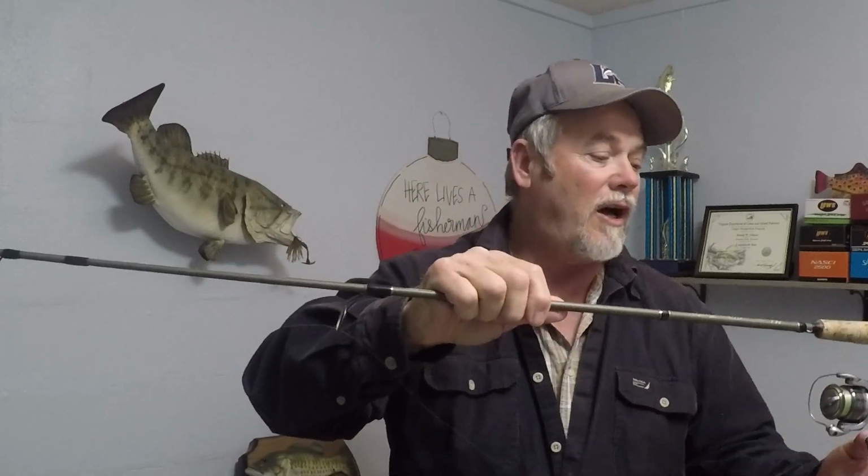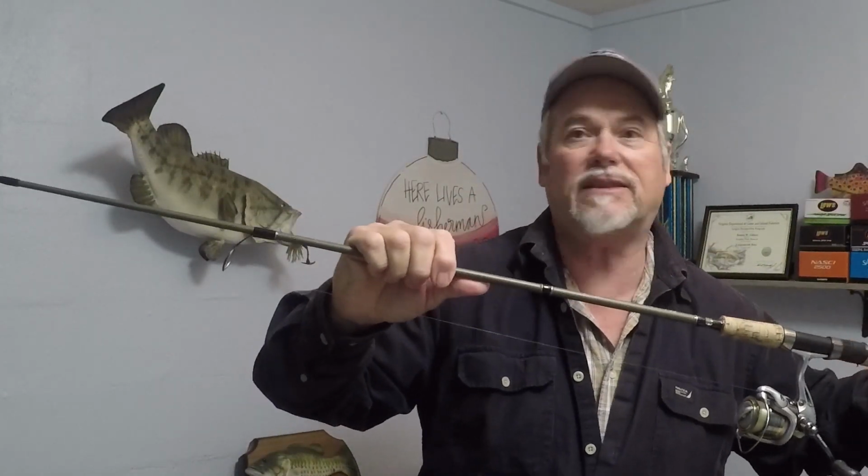I was throwing this on a little 7-foot Shakespeare rod. Hey, I was at Wally World the other day looking. This rod is still like $18 with tax and everything. It's like $16 something, $17. So $18, $19 for this rod. It's a good little rod. It's a light action. The Pflueger reel, they're about $40. And this rod here has 4-pound test SOS on it. Okay? Which is a good line.